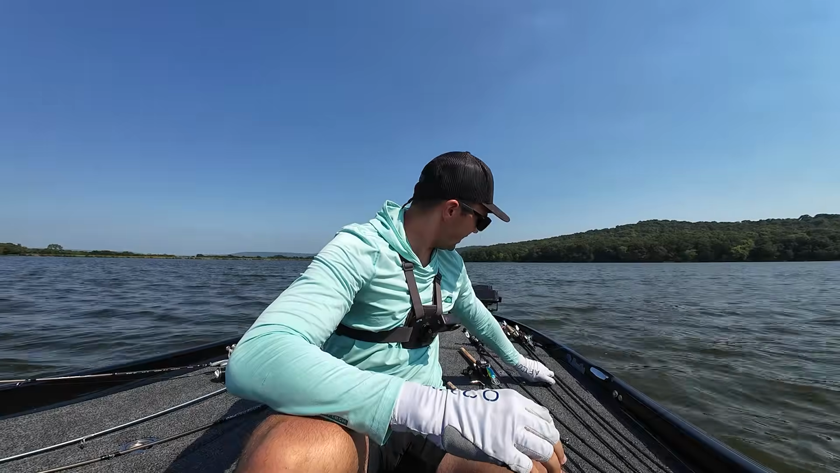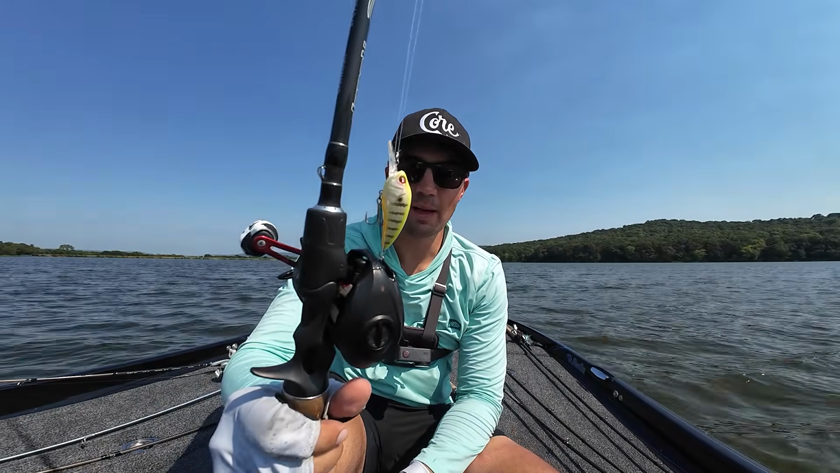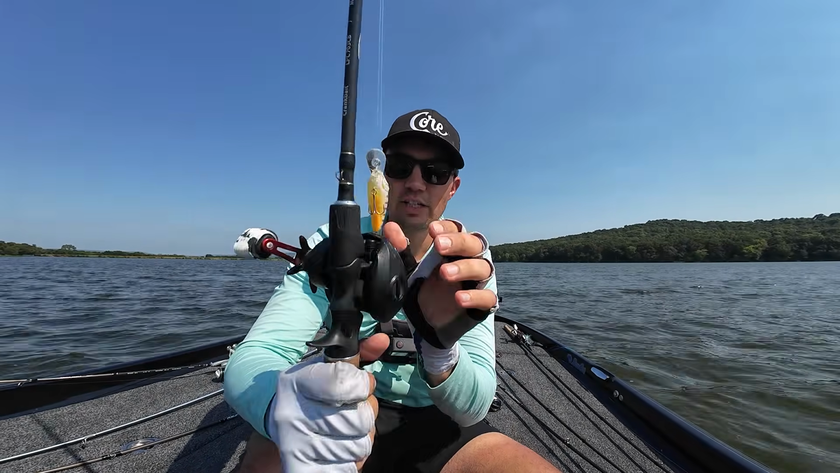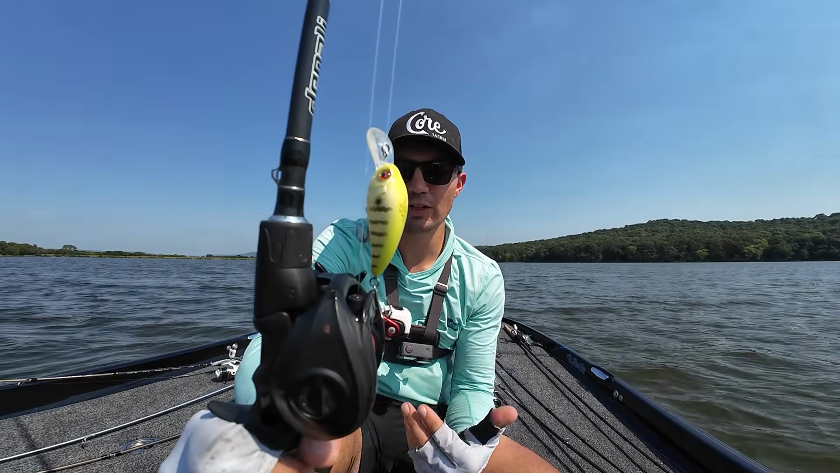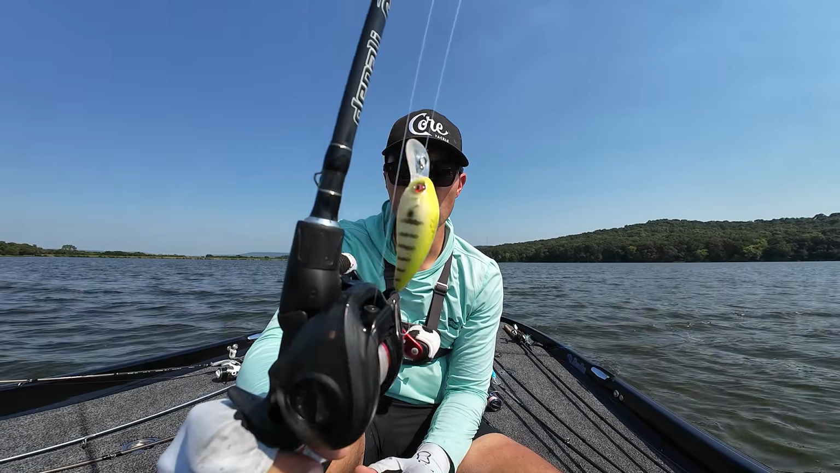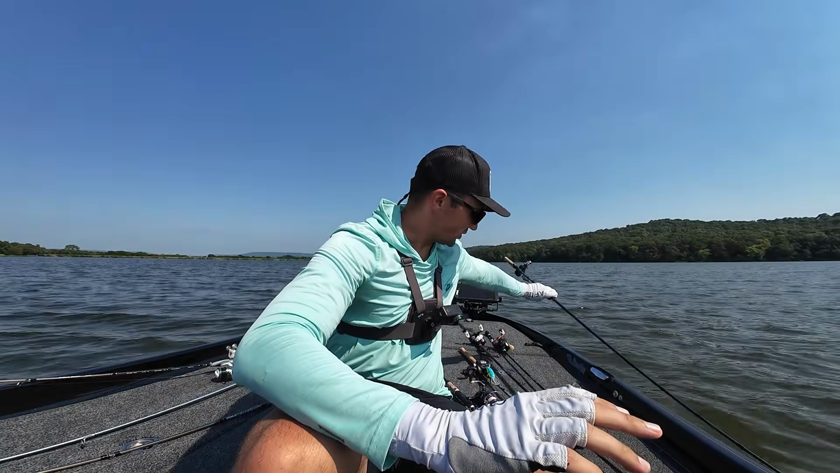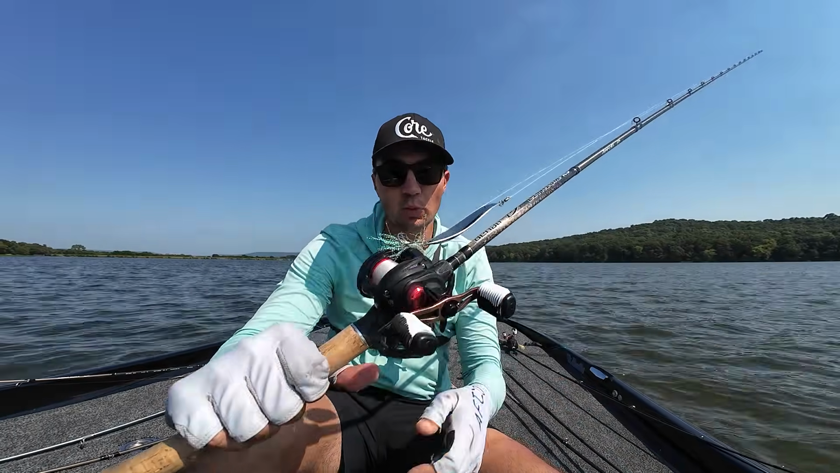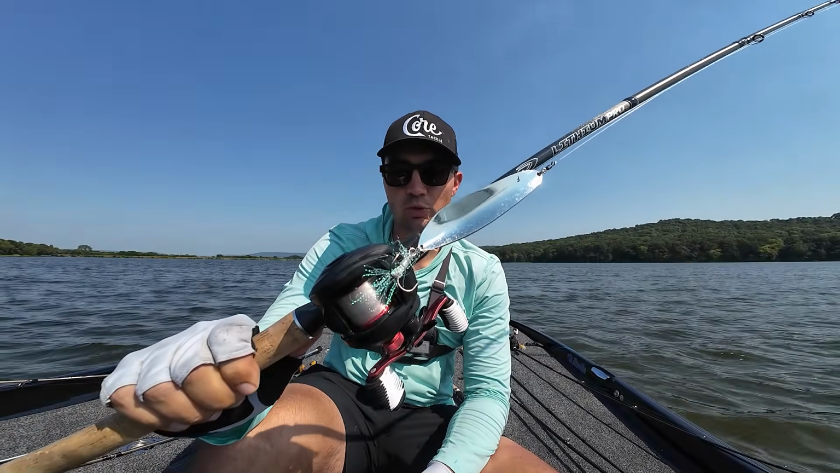I was also throwing a smaller crankbait. This is a bait I've had a lot of success on in August. It's a Megabass Super Z2, and it basically dives around like the 5 to 6 foot zone, trying to fish for some suspended fish in those trees, cranking the trees. A lot of times that works really well. Not today. Finally, was throwing the flutter spoon, actually working it through those trees, trying to pull those fish with the flutter spoon. Sometimes that works really well.